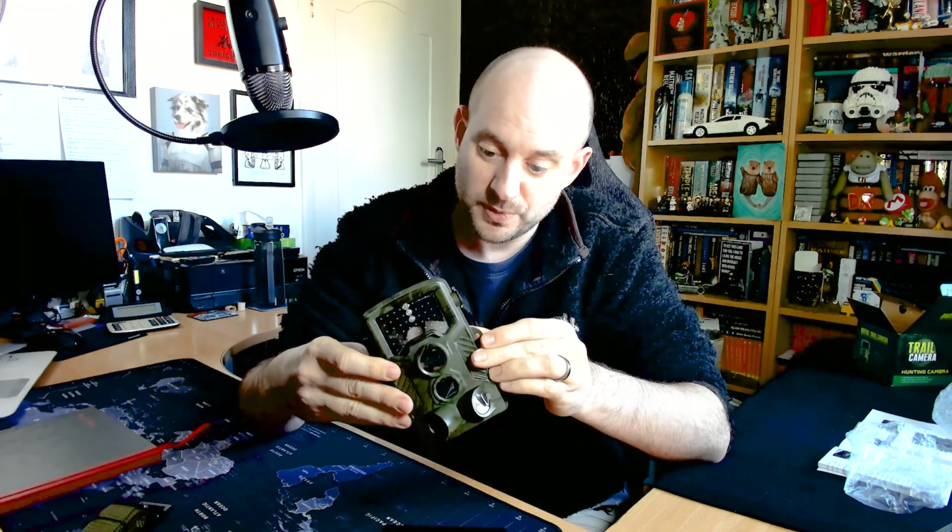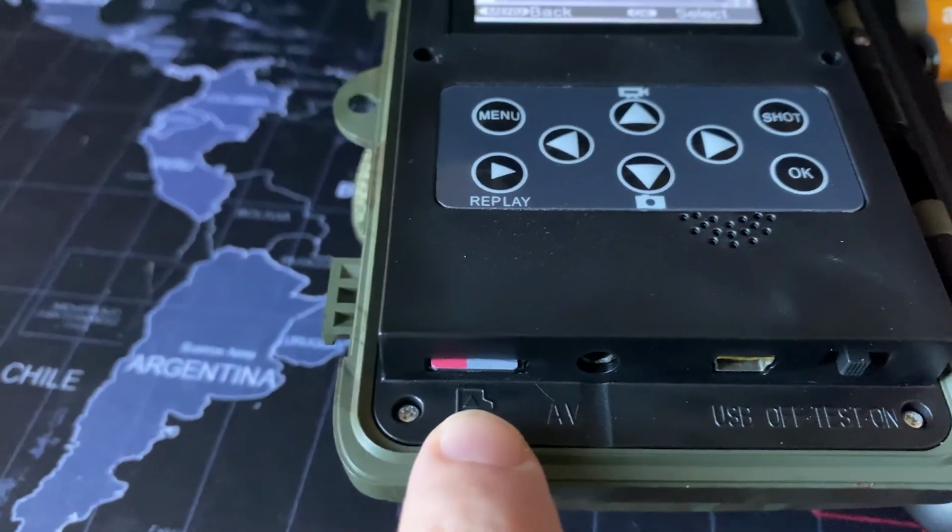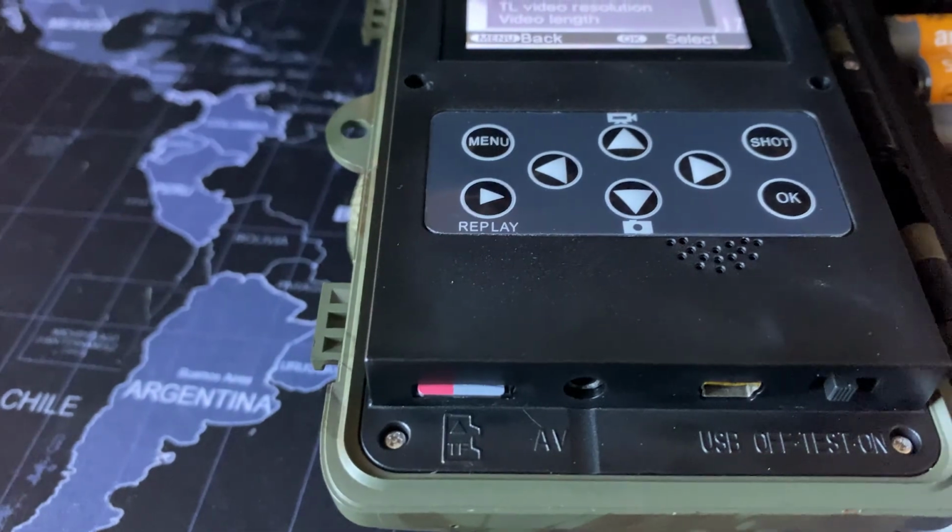I need to find somewhere to put it in the garden. It'll capture as much wildlife as possible, and we'll see how we get on. Okay, I've put 8 AA batteries in the machine. I've also put a 64GB micro SD card into there.